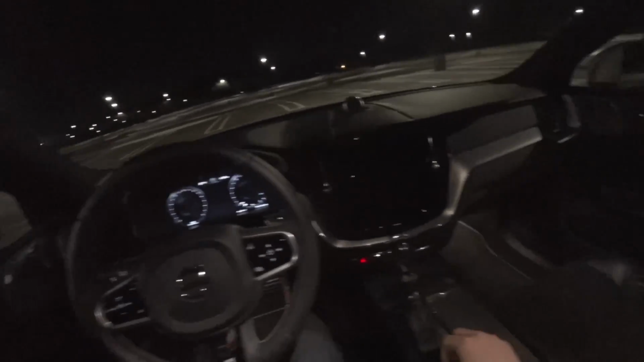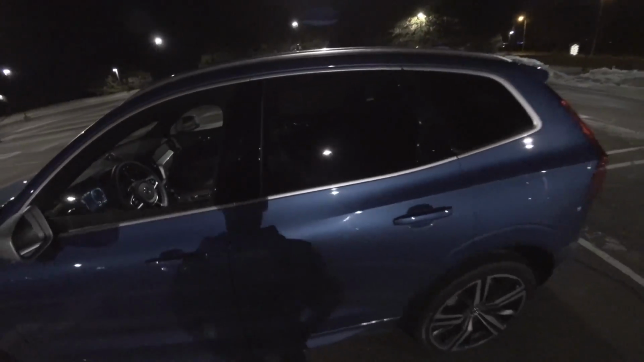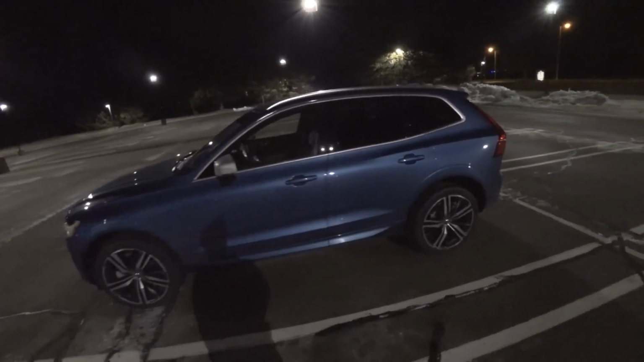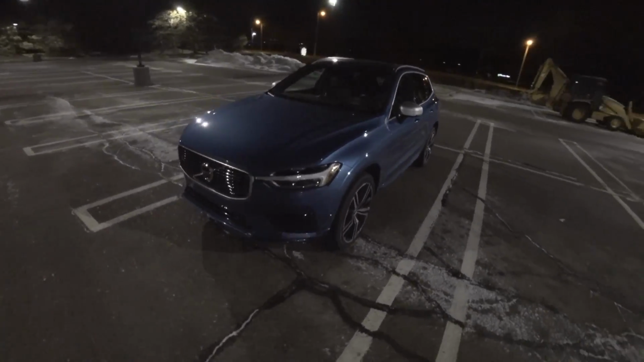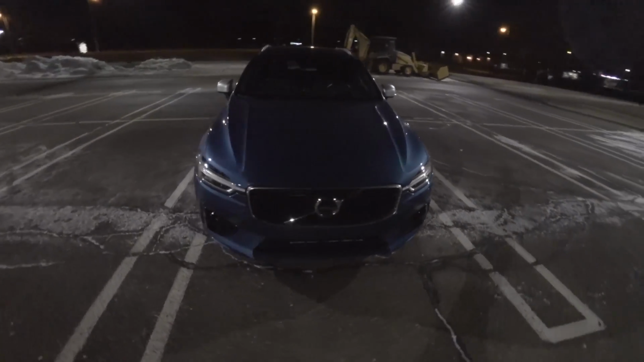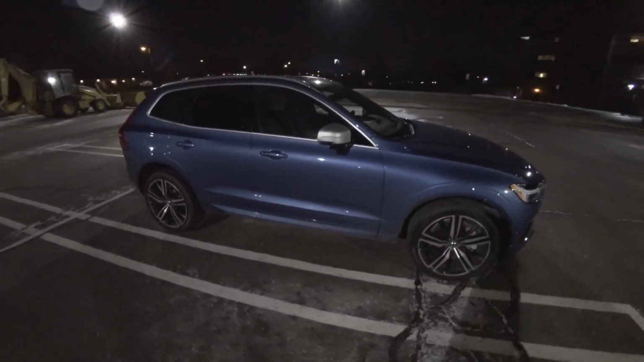High recommendations for sure. Love this color too.